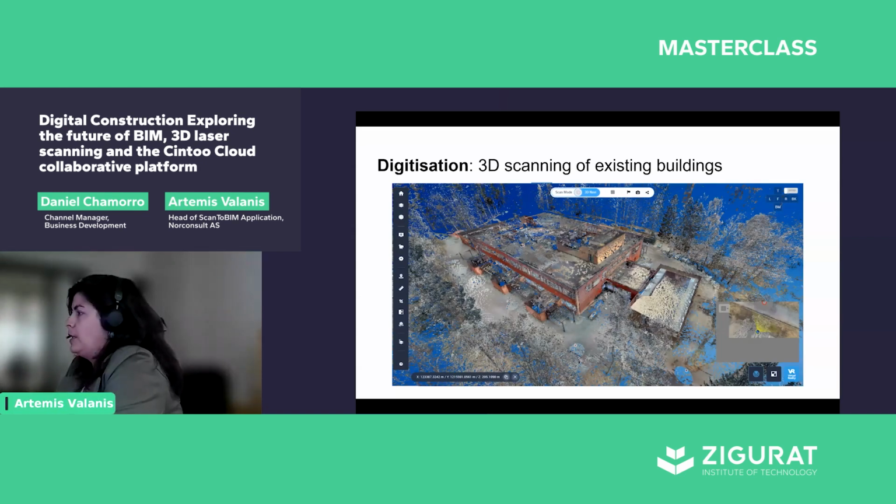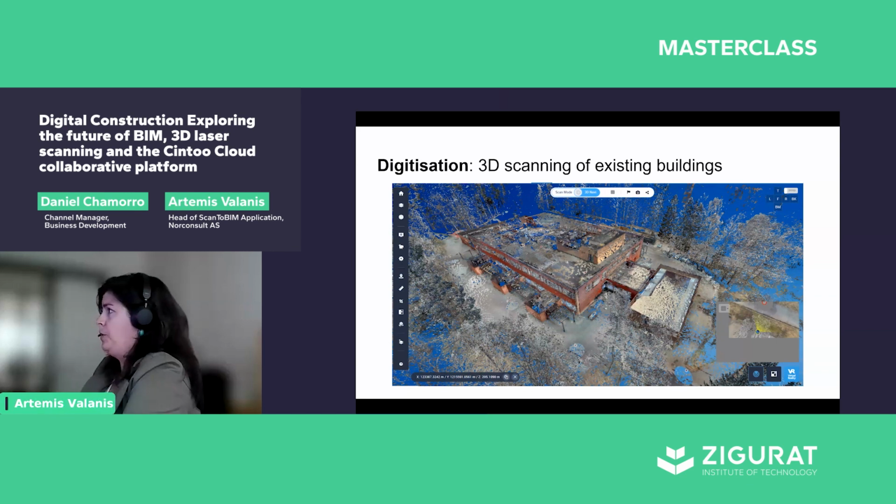This is a project, one of the first projects where we used Cintoo. It is a school project. Here we have used terrestrial laser scanning to scan the entire building from inside and out. And this is an existing building where it is needed to renovate part of the existing building and also add a new wing to be able to provide more space for more activities for the students.